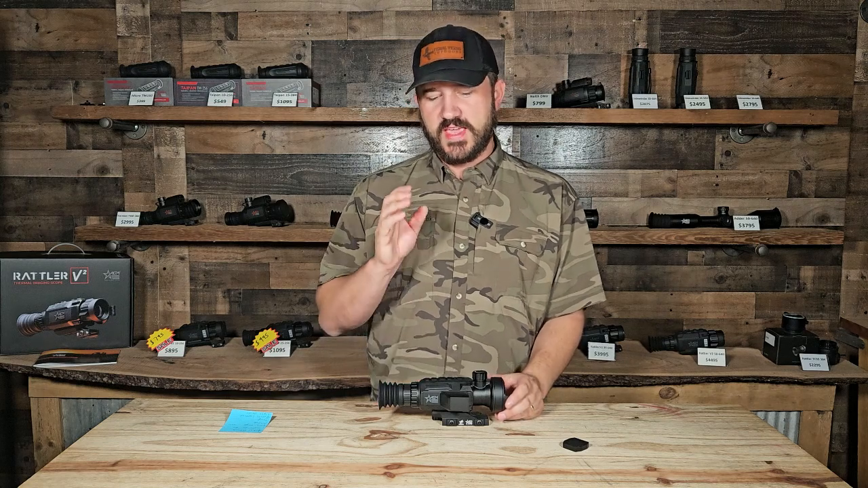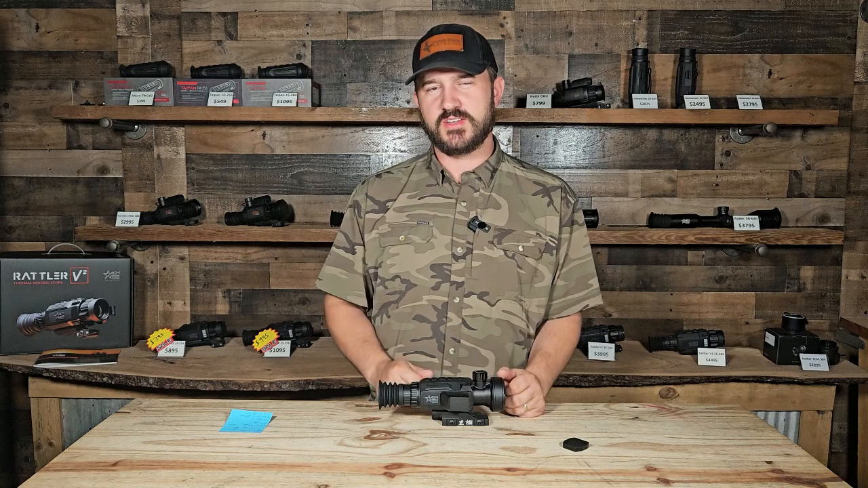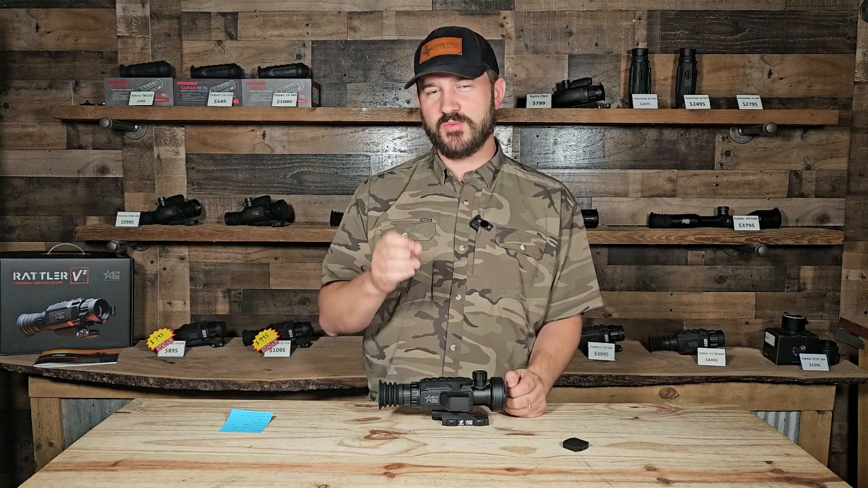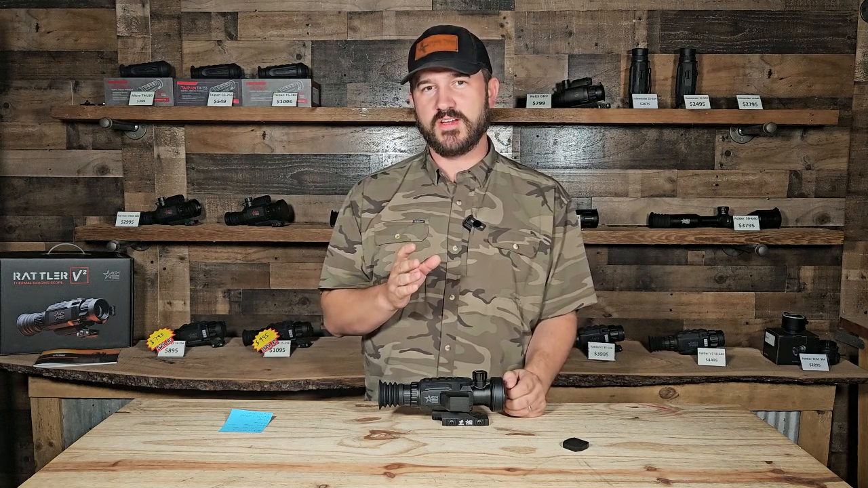And thank you, AGM, for getting these over to us, because we are happy to be able to go field test these units. And they were awesome in the field, and we have tons of kills, and we had a blast running these units, and we just can't wait to see what else is going to be happening here with the ballistic calculator for the Secutor LRF here in the future.